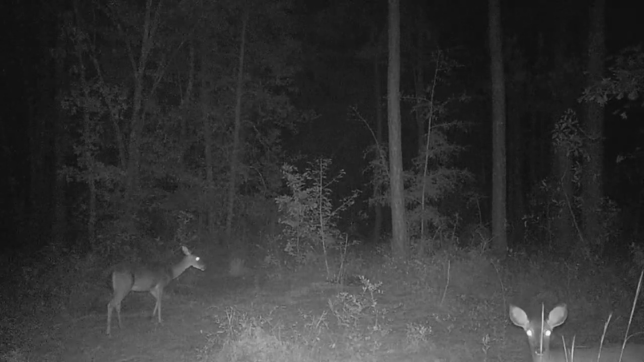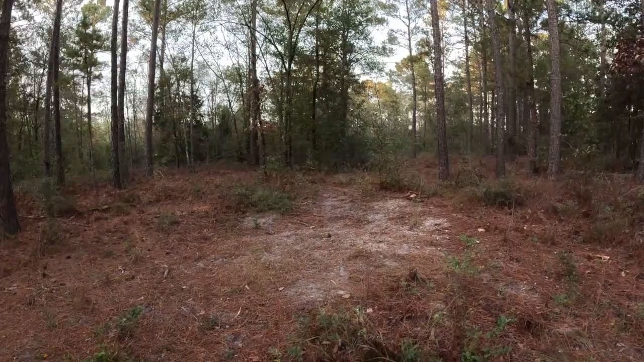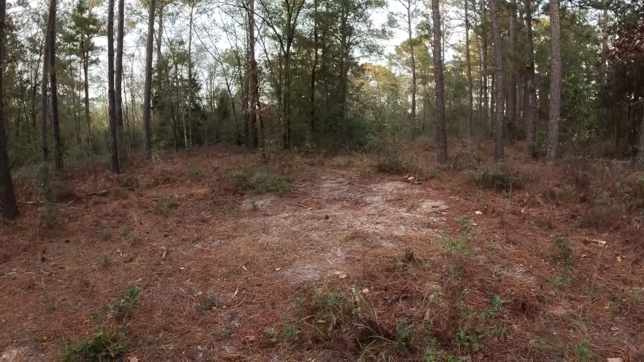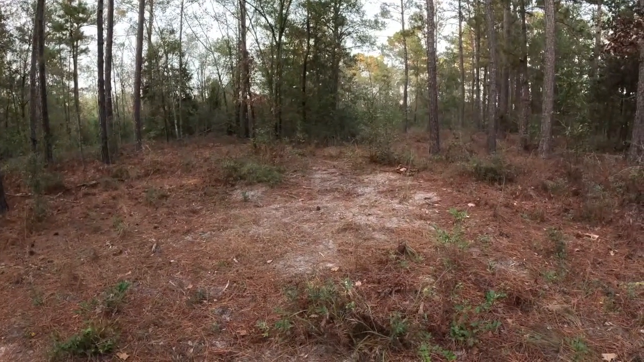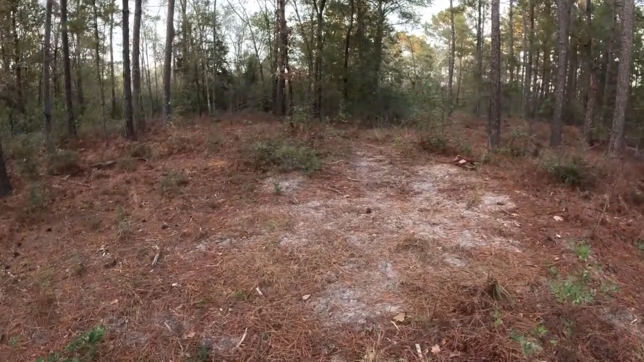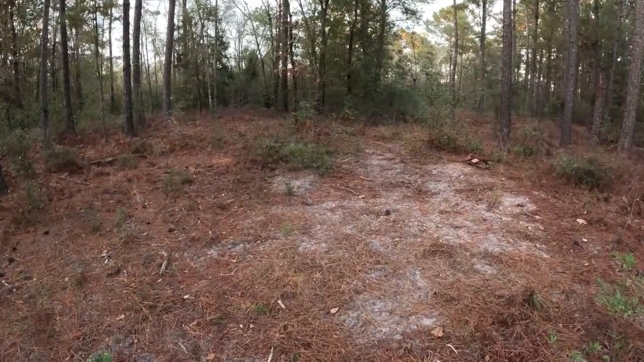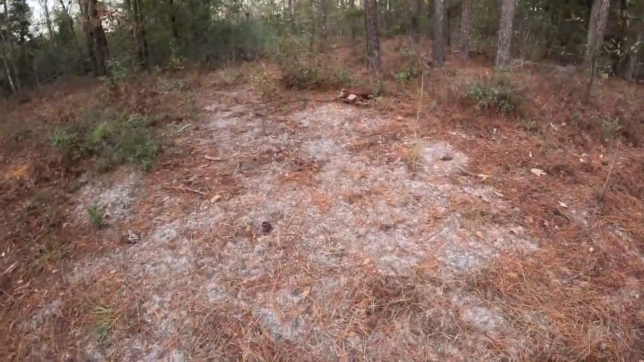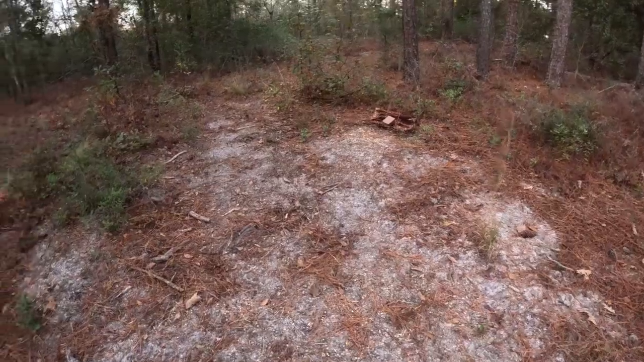I don't know about y'all, but this is looking like a buck. All right, if you saw the last video, you know this is the area where I typically drop corn. And my stand is, I hit it with the rangefinder the other night when I was sitting out here, 70 yards. It's a 70-yard shot.